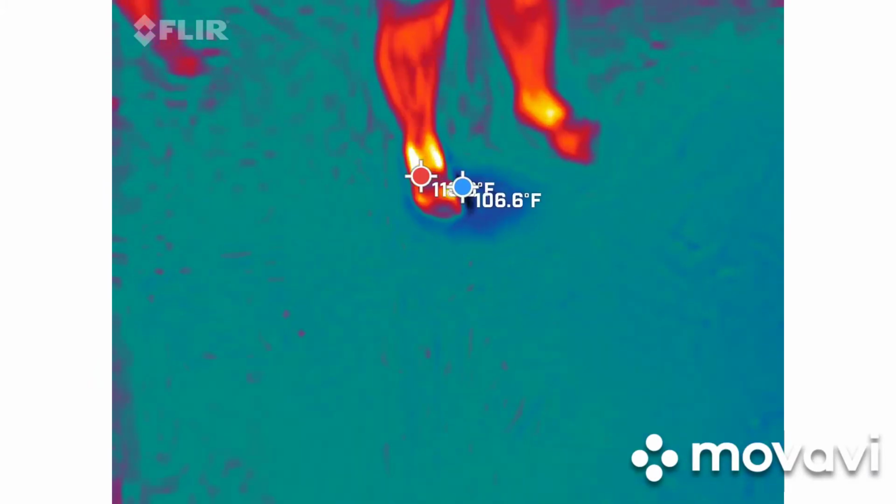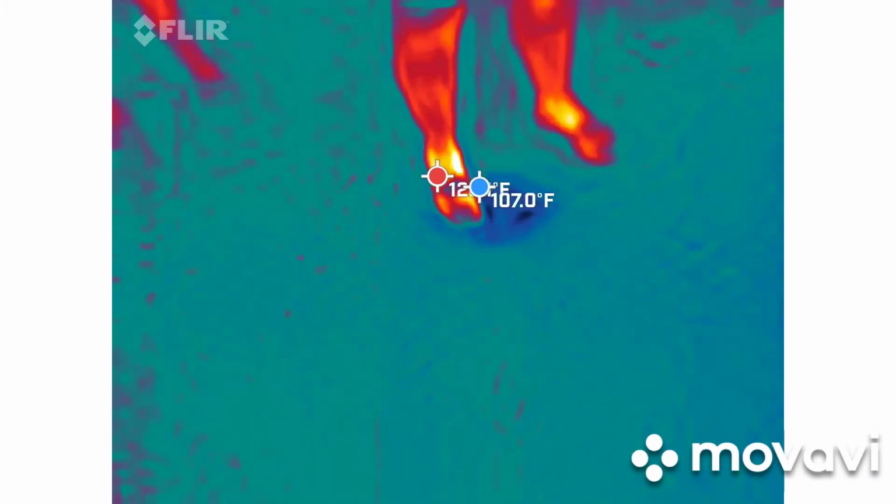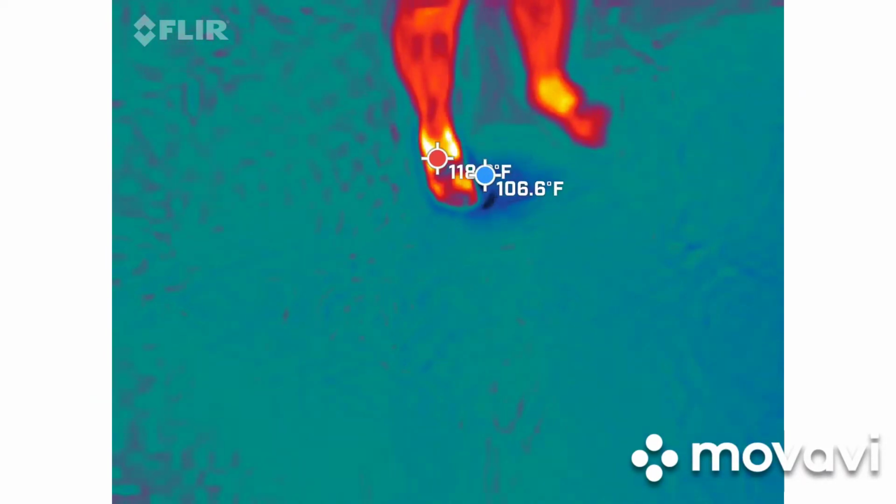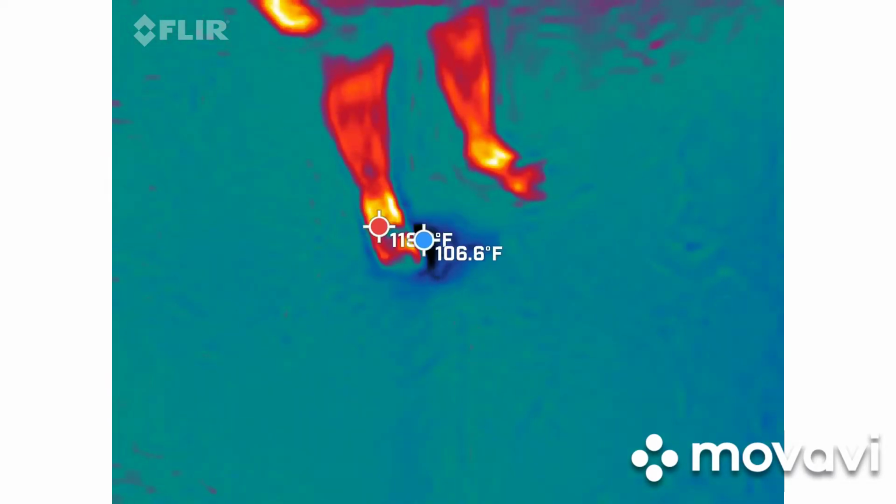Yep, so somebody's shoelace and then the colder spot in the shadow. So again, they're kind of close together. But her ankle right now is the hottest spot in the view. Makes sense now? Oh yeah. Of why those two dots are there?